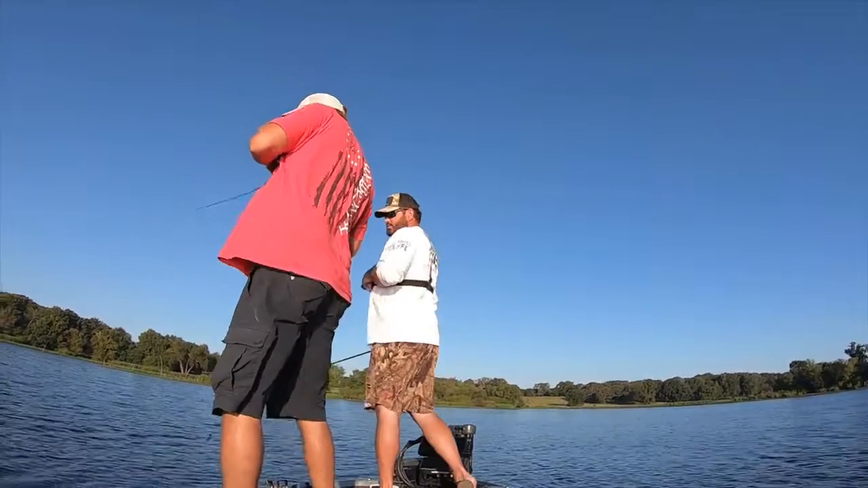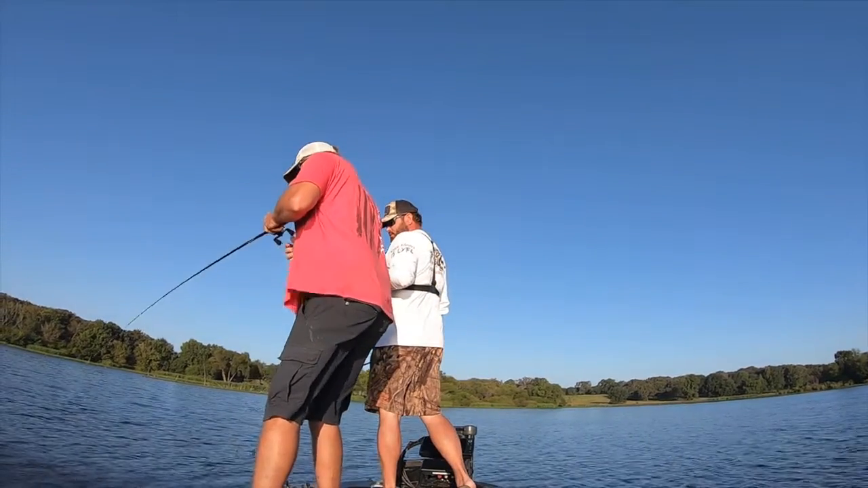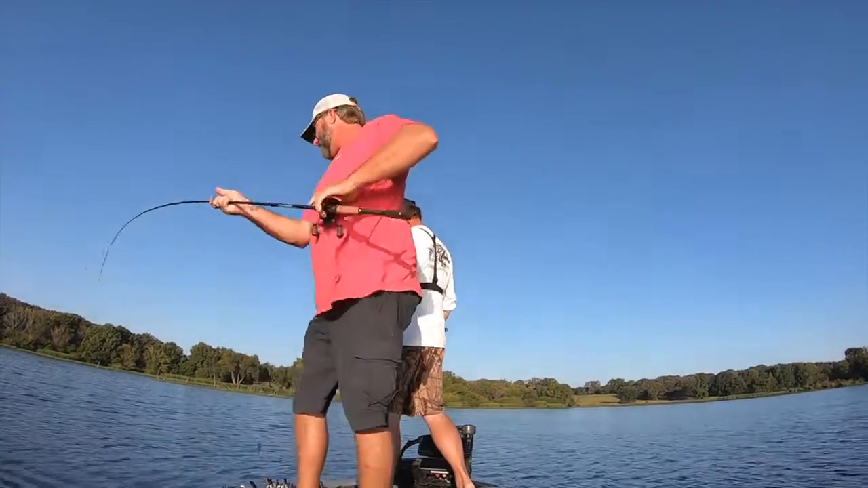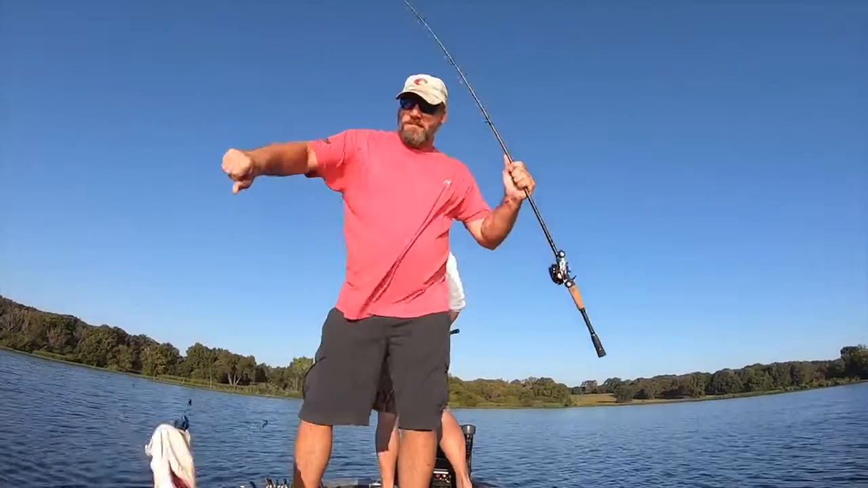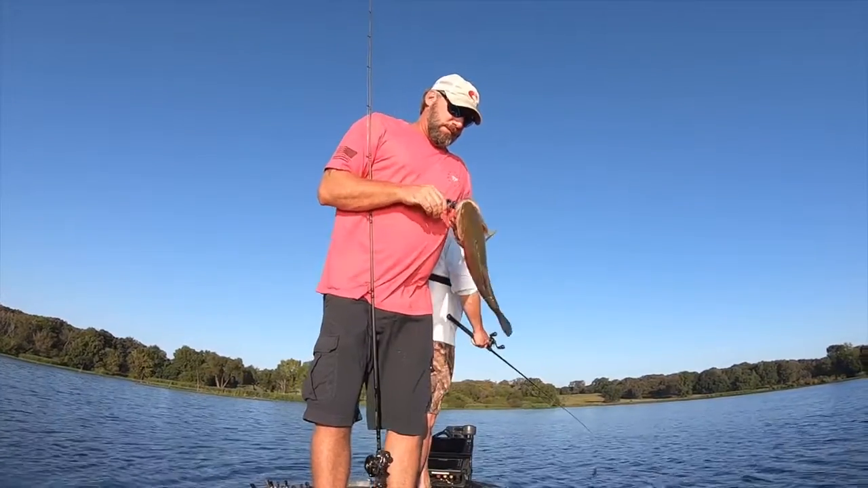Find you one over there in that tree? Was that one of the ones we were just seeing? No, it's the other one right there. Boy, he ran straight at me. I think I'm gonna keep up with him. Good little fish. Good little fish, Maxfield. Thanks, sir.